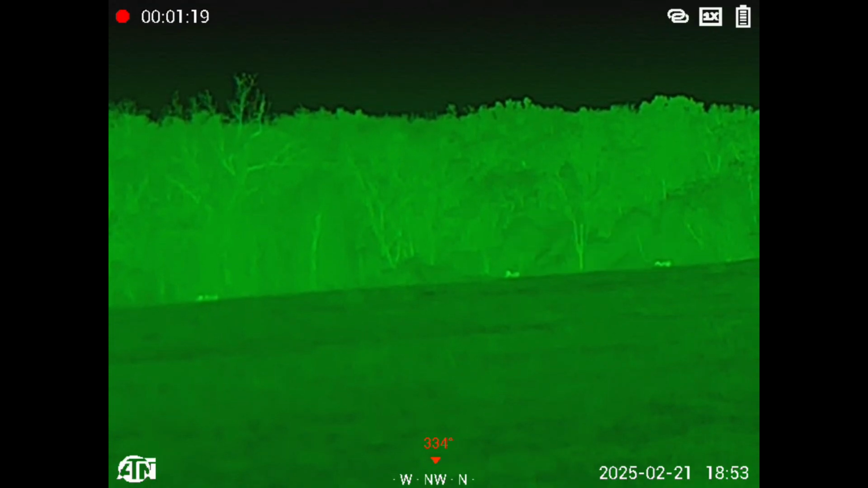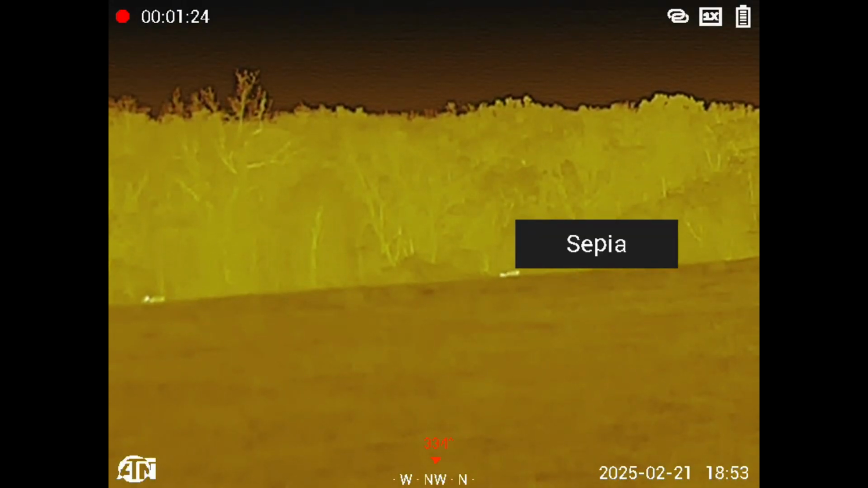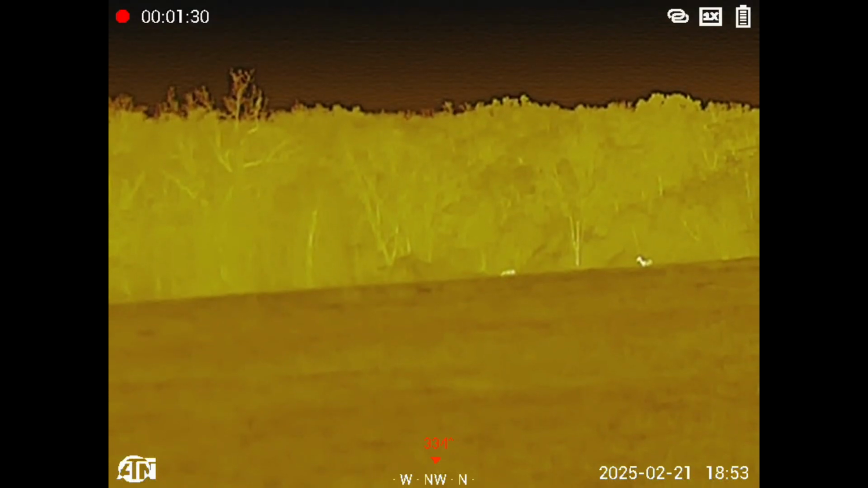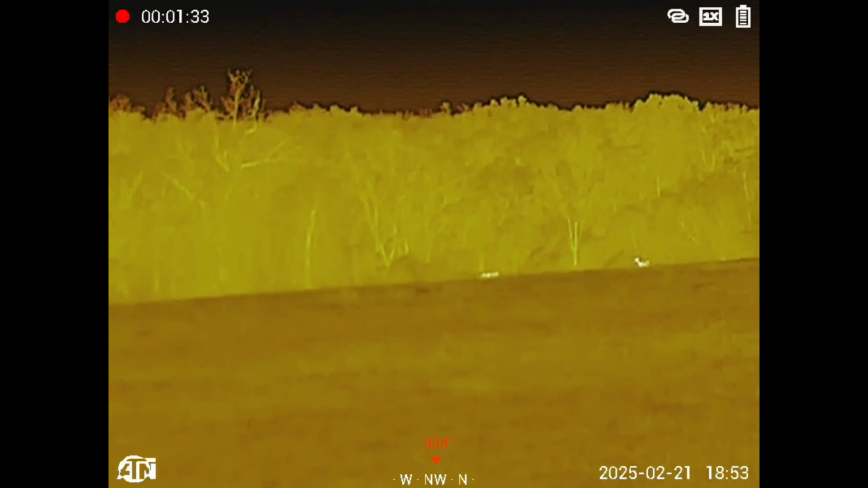This is my favorite. Green hot. That is my favorite color mode. This one's pretty good too. We had a little fog rolling. You don't even notice the fog with this mode. So it's impressive. Day one of testing it, I'm impressed.